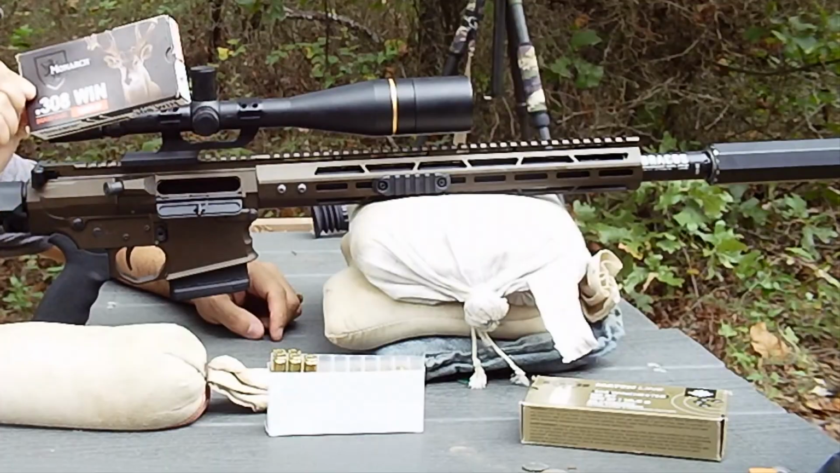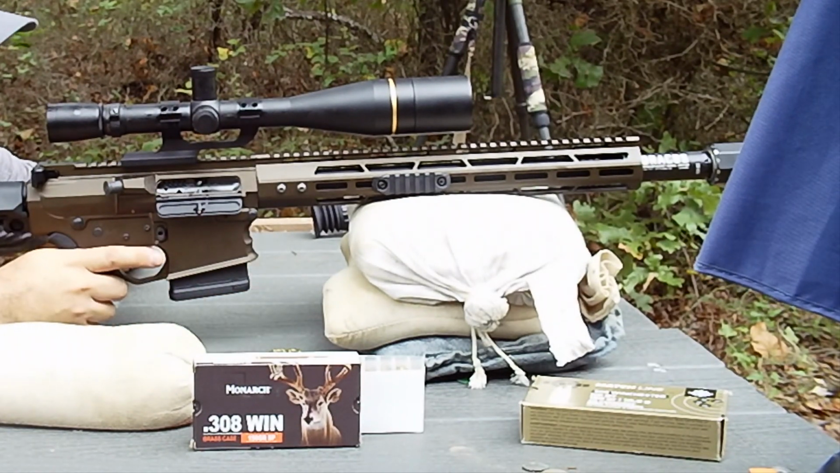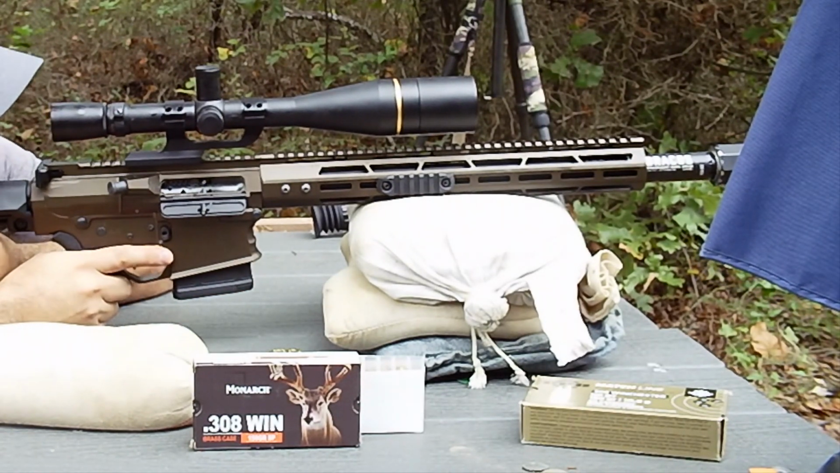Let's do it. Monarch 150 grain soft point. 100 yards, 4 shots.